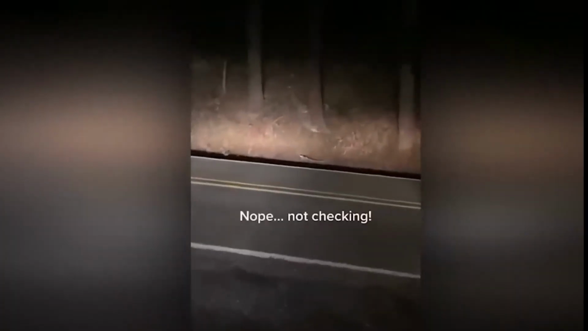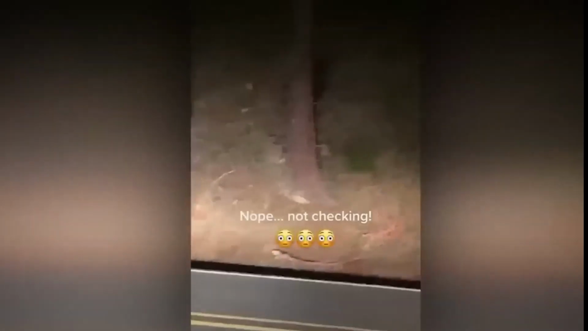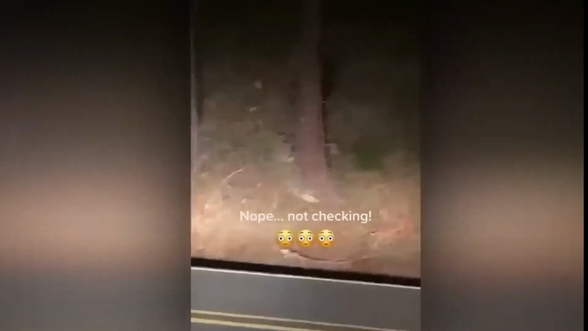This figure was entirely black and seemed to be peering at the family in the car. After it peeked out 2 times, the family quickly drove away and didn't look back. It was a truly scary experience, especially considering that there were kids in the car who must have been really frightened by what they saw.